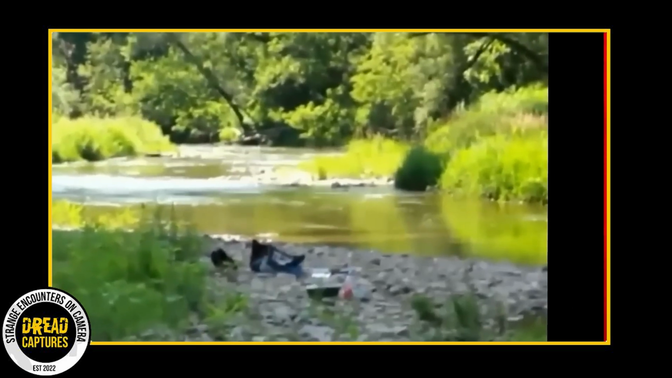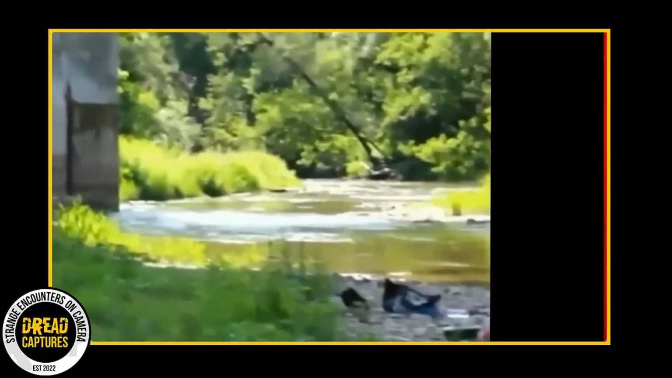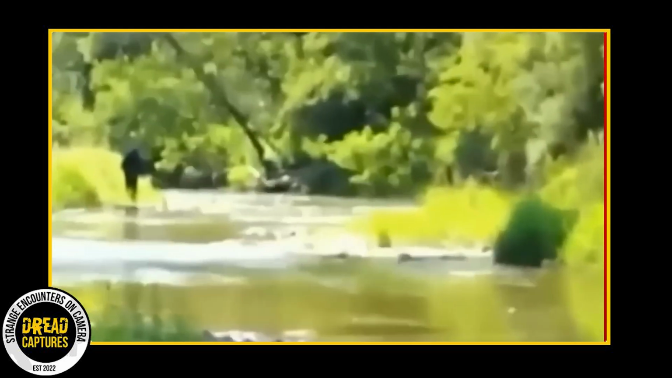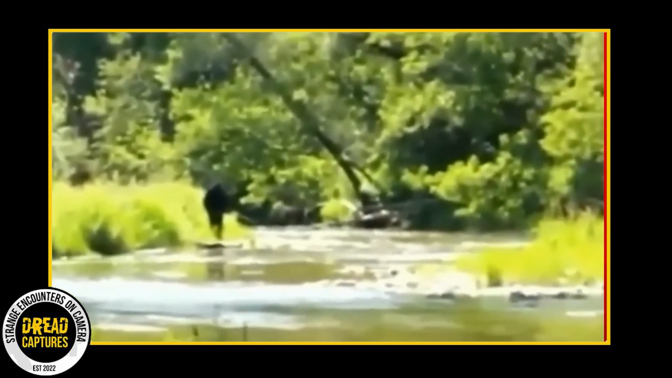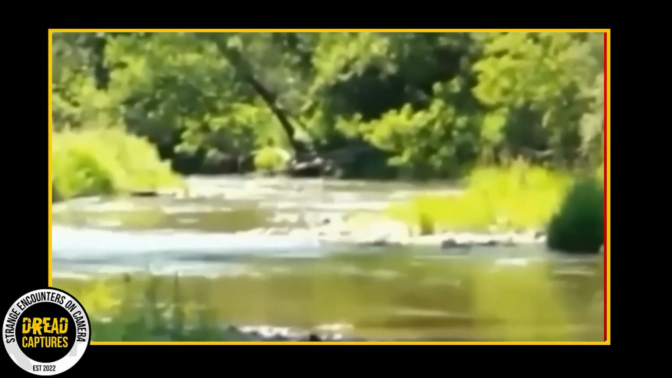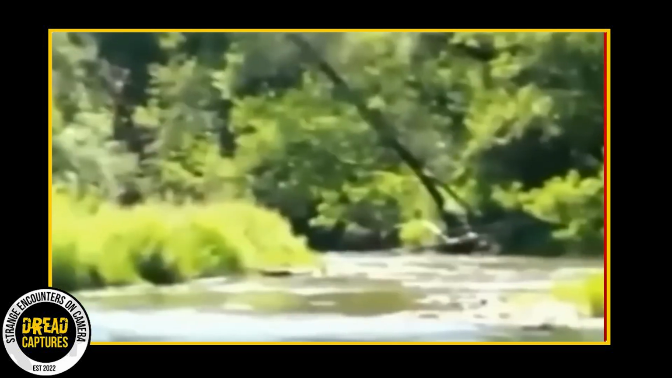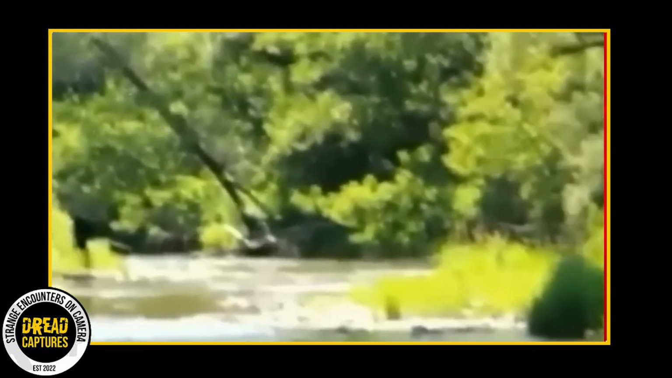It's not a dog, a wolf, a bear. This thing, it's walking like a human. And it's all dark, like it's covered in fur or something. And if you look closer, it's kind of hunched over. And like many people are saying, it's kind of like a Bigfoot. What do we think? Did this family just have a run-in with Bigfoot? And if so, why was it there, watching them?